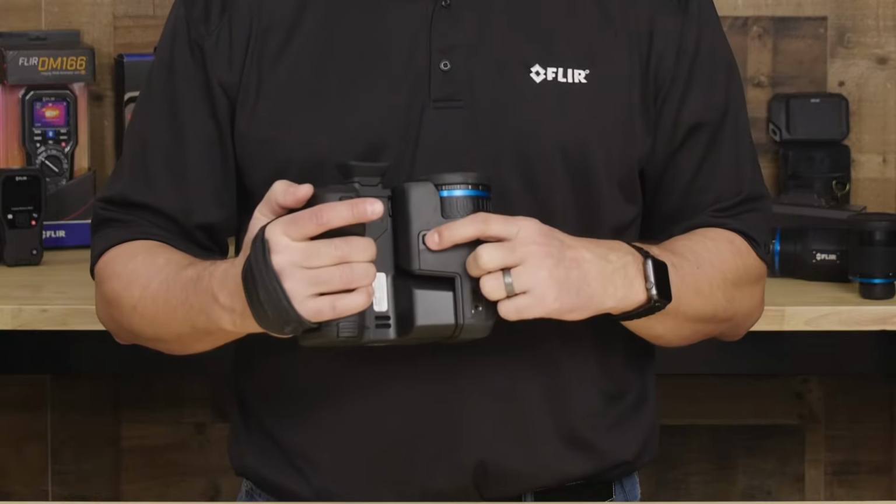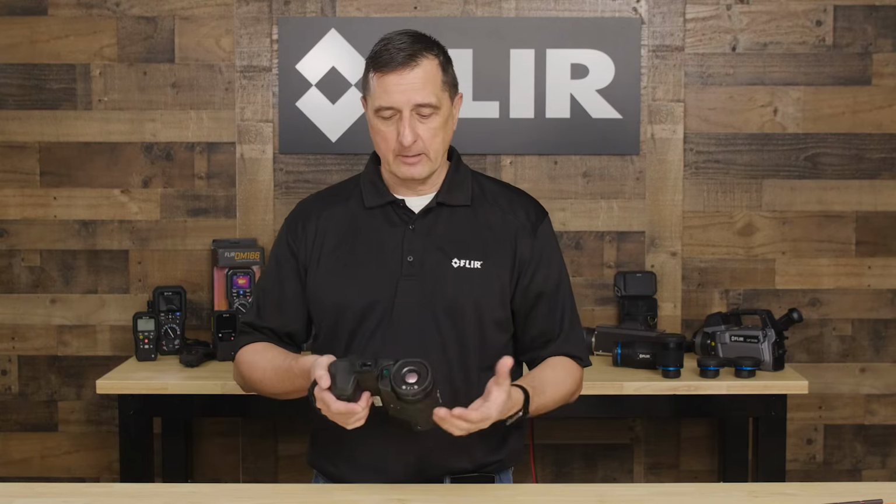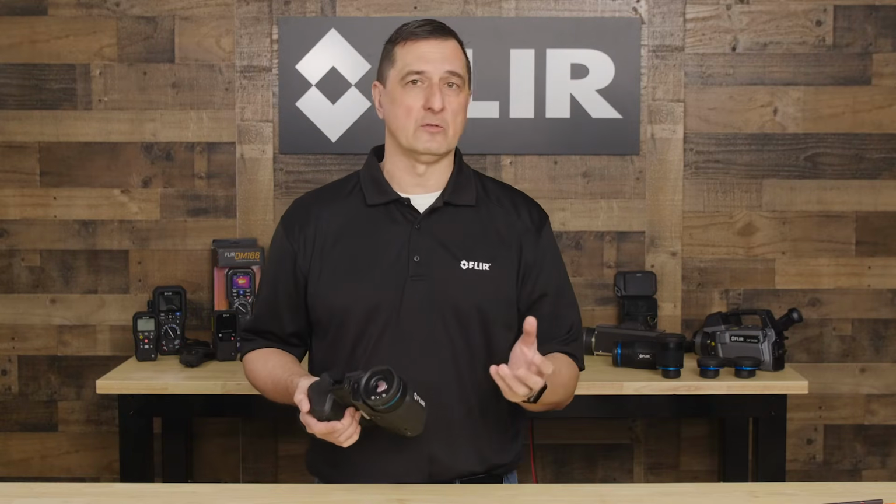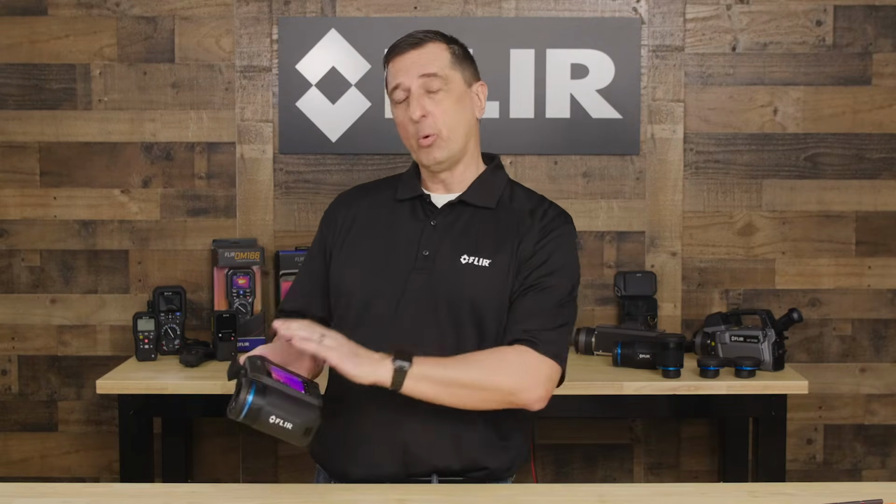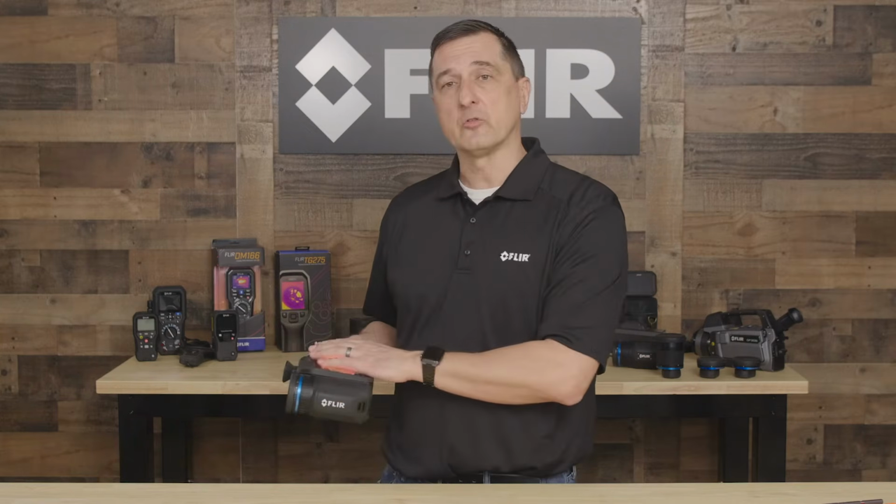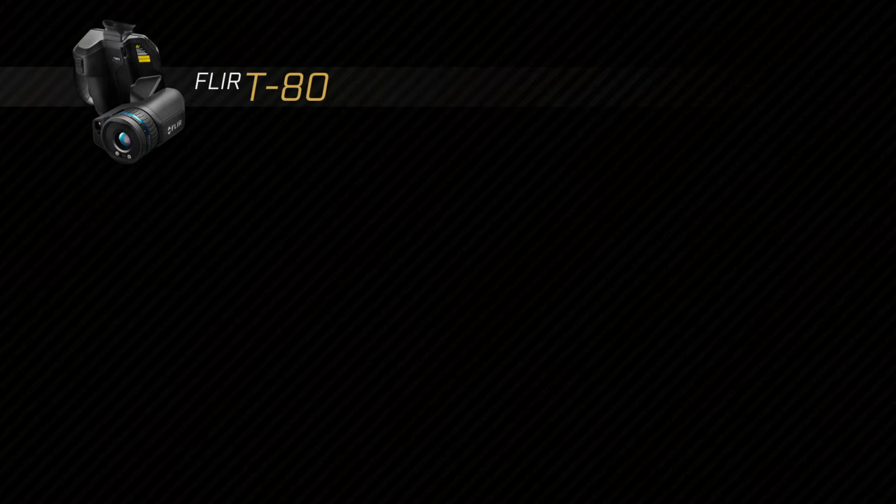There's also another button on the bottom here. This is our laser button. The laser is really, really nice when you can go ahead on your camera system and show somebody this is the exact target that you're looking at. And now they know what to fix. And there's no second guessing. There's no, well, I thought you pointed to this one. Well, with the laser, we can very, very precisely point out that location on the camera system itself. Our laser is also a distance measuring tool. So as you indicate and press the laser on your screen, it'll give you the distance from the camera lens all the way to that target.